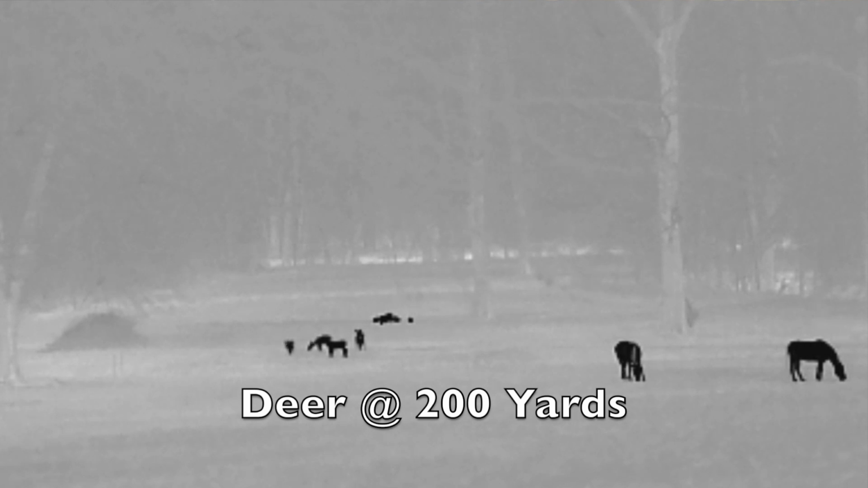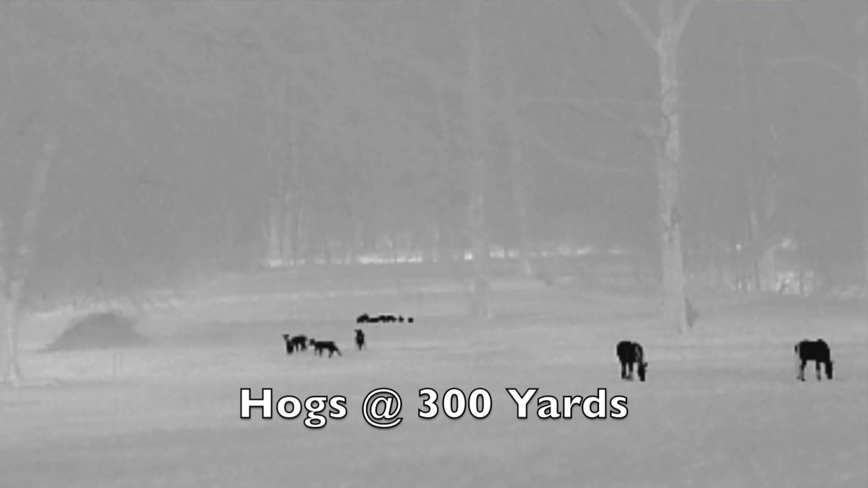I'll talk about what I didn't care for first, and then I'll get into what I liked. Really the only negatives, and these are small things: you have to hold the power button on for about 9 seconds to get it to boot up. From the time that you can see the screen and actually use the menu functions, it's about a minute.